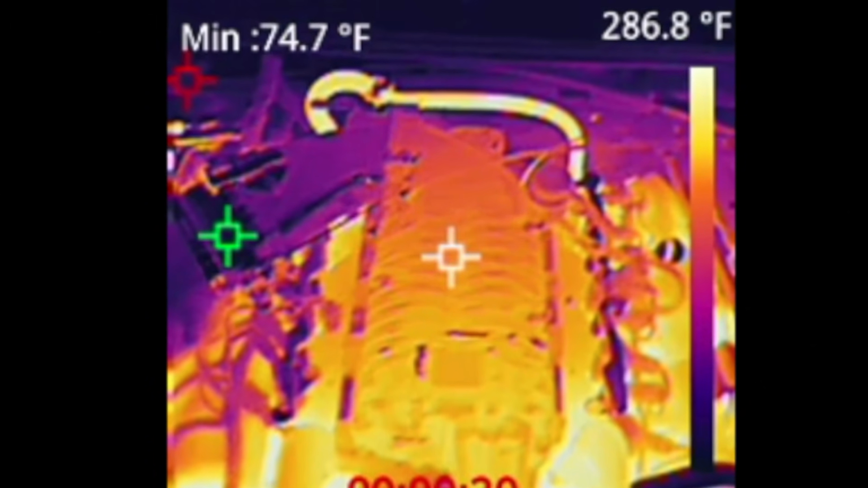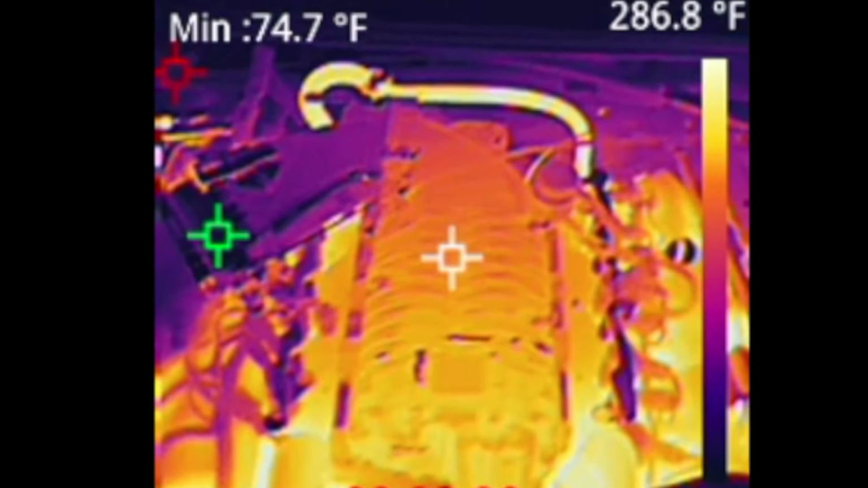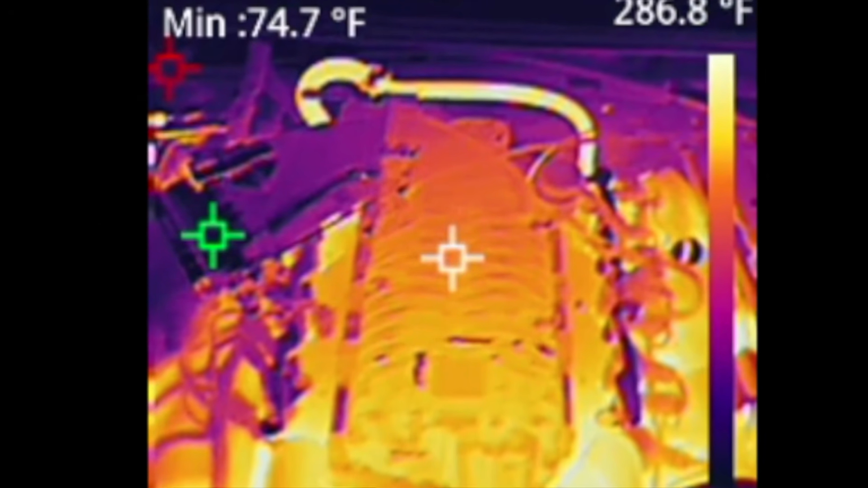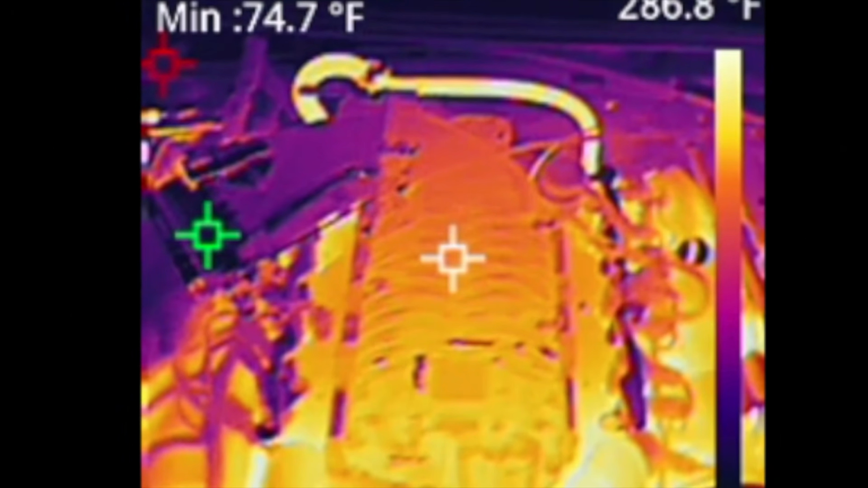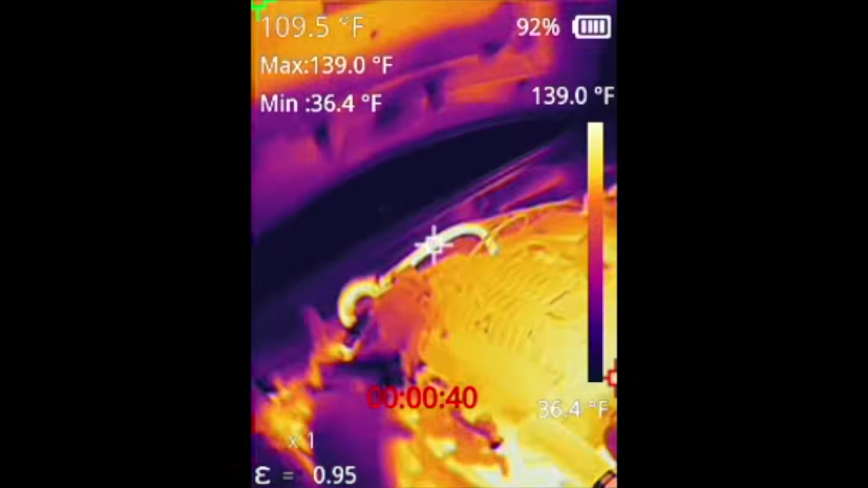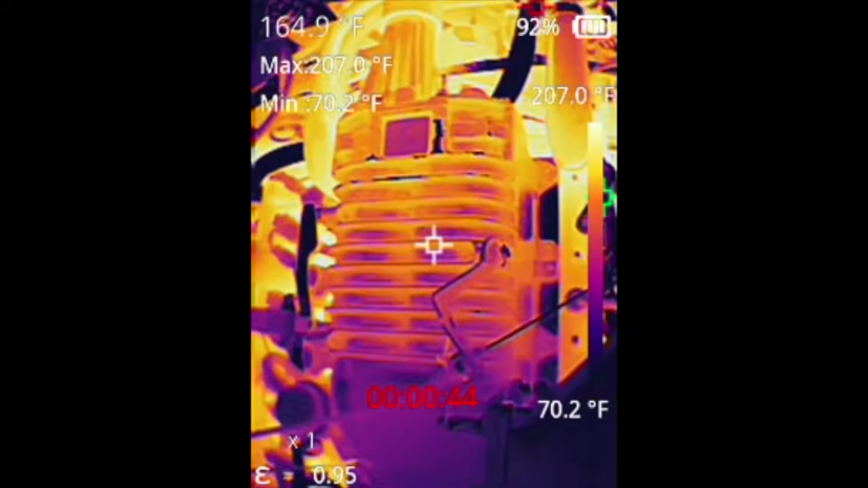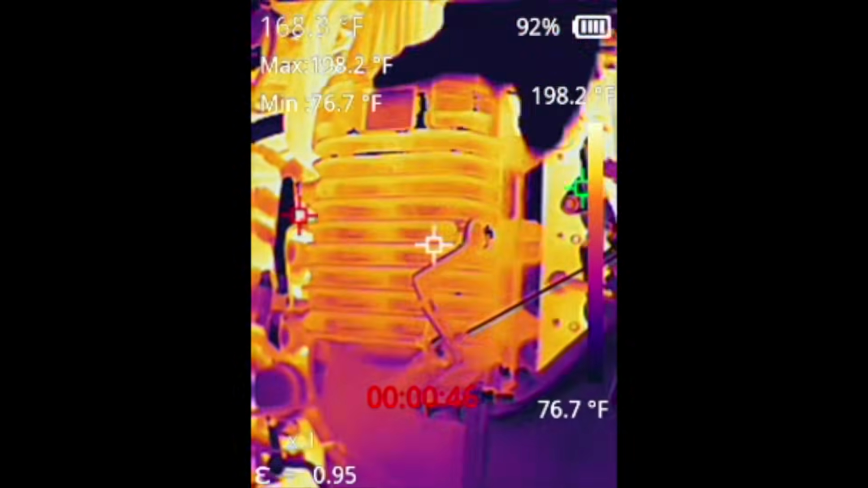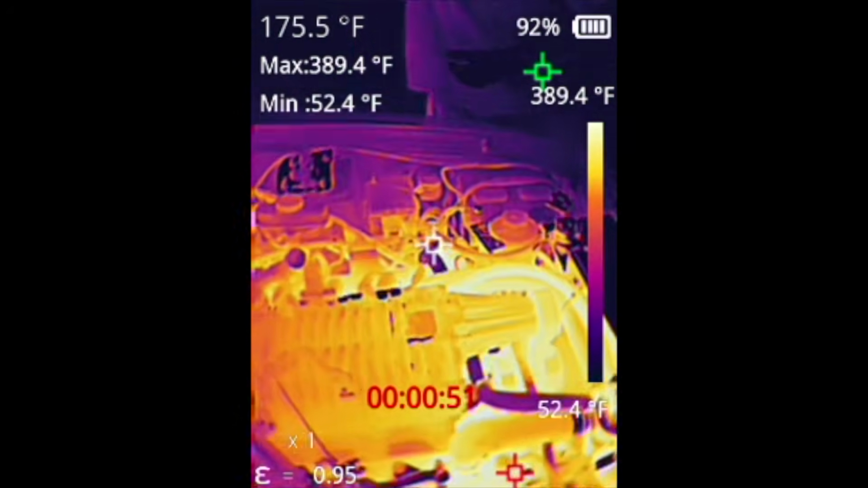Yeah, it's kind of created its own gradient from the cold air coming in, or relatively cool air coming in, the cold air intake, all the way to the back to where the front of the supercharger is the hottest. So it's kind of cool to see that physically, something we couldn't see with our eyes. Yeah, so here's the rotor pack in here, and you can see there's the air intake. It's a little bit cooler in the back, and that's the air entering into the engine. So let's do a pull.